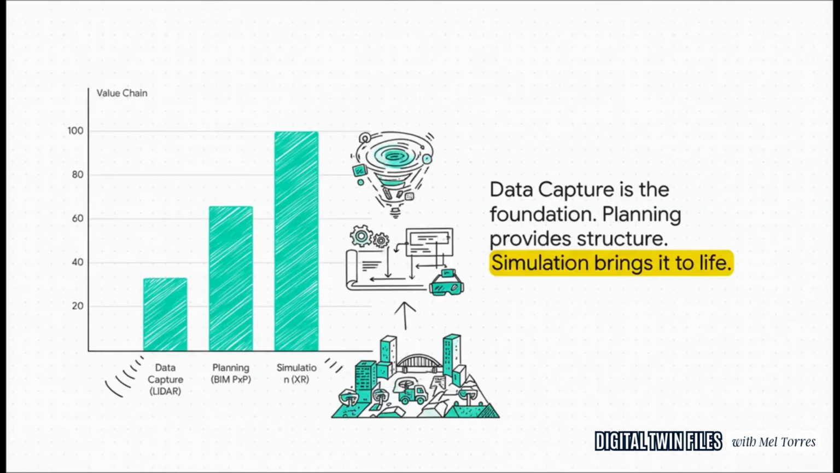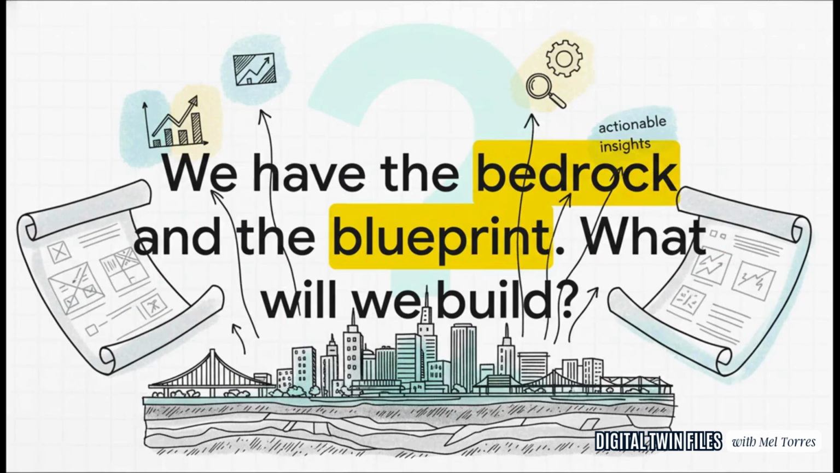You can see the whole ecosystem right here. At the bottom, you have data capture. That's our LiDAR bedrock. In the middle, you've got planning and management. That's the blueprint, the rules of the game. And at the top, that's where the magic happens, simulation and analysis. That's where you bring it all to life, testing out scenarios, optimizing designs, and actually seeing the future before you even break ground. The whole shebang right there.